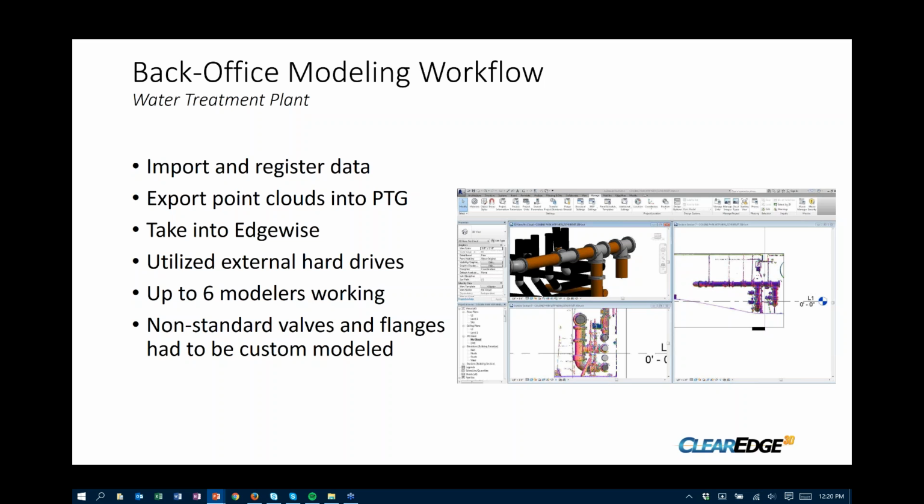We utilized hard drives. We actually use USB 3.0, 7200 RPM external hard drives that we can pass around from guy to guy. The purpose there, one, you're not bogging down your local machine's hard drives, but also you eliminate any transfer time between different modelers. We can literally just unplug a drive, move it to the next guy, and go from there. And as you can see here, at any given time we might have had up to 6 modelers working on the project.